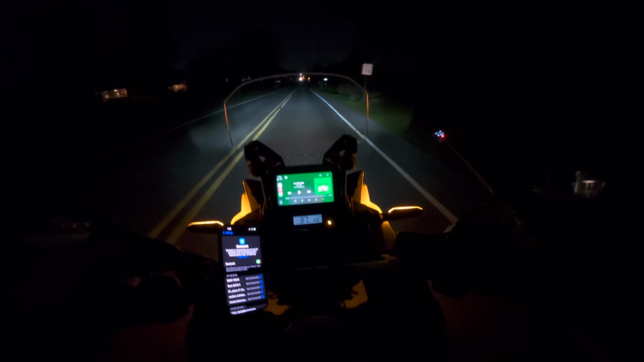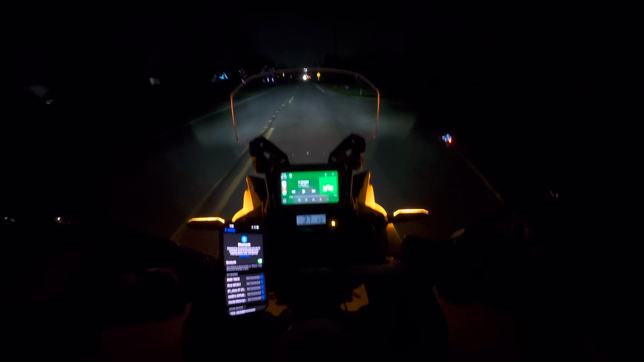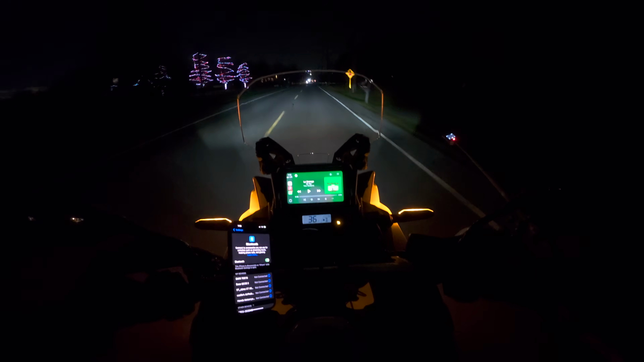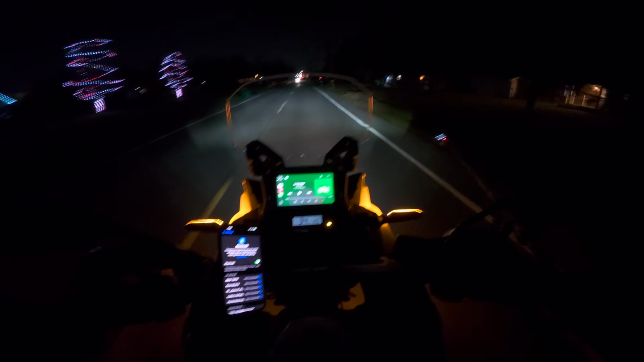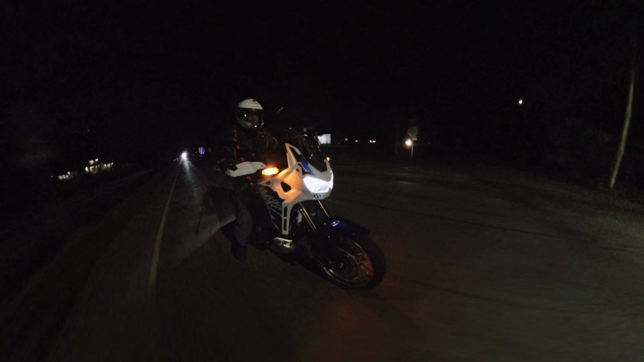That engine is really based off the Africa Twin engine. I love the engine in my Talon. People comment that it doesn't have as much power as turbocharged machines. Sure, it doesn't. Maybe it's not as fast, but I'll take the DCT transmission with gears. I think I've got to go around one more time. I've got to turn my turn signal up.